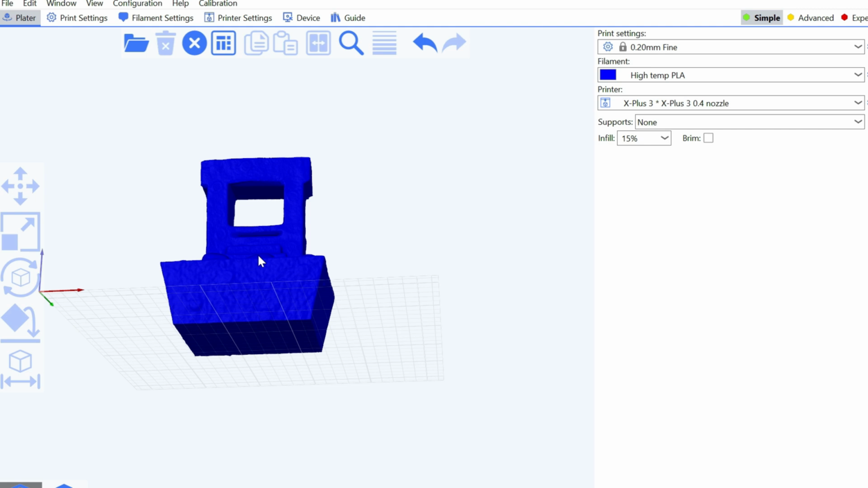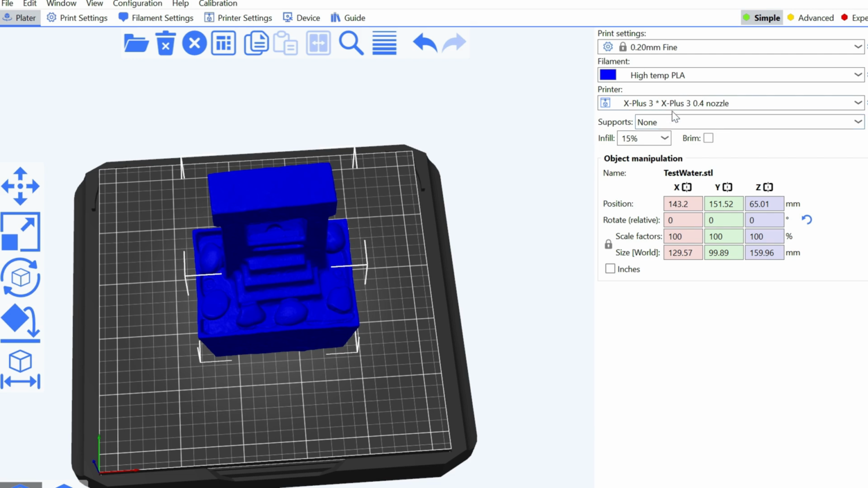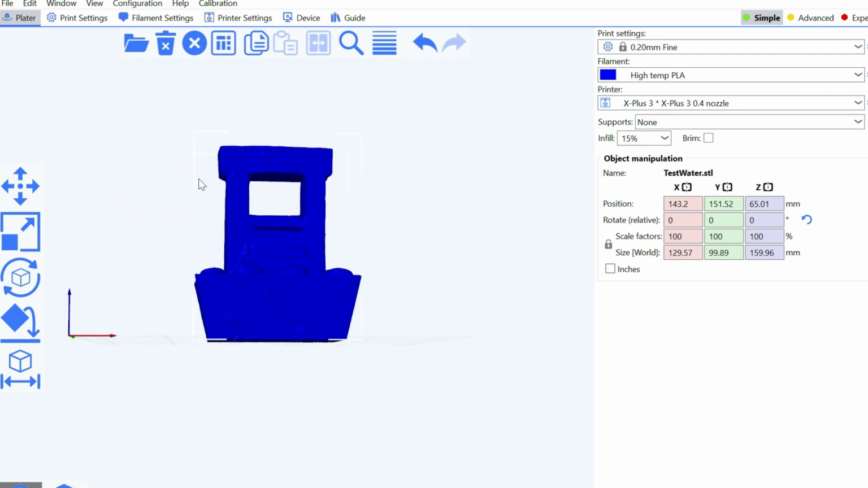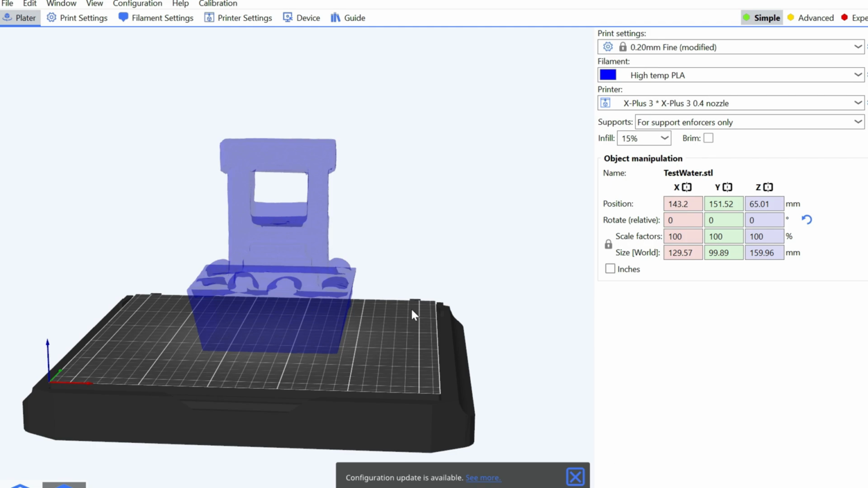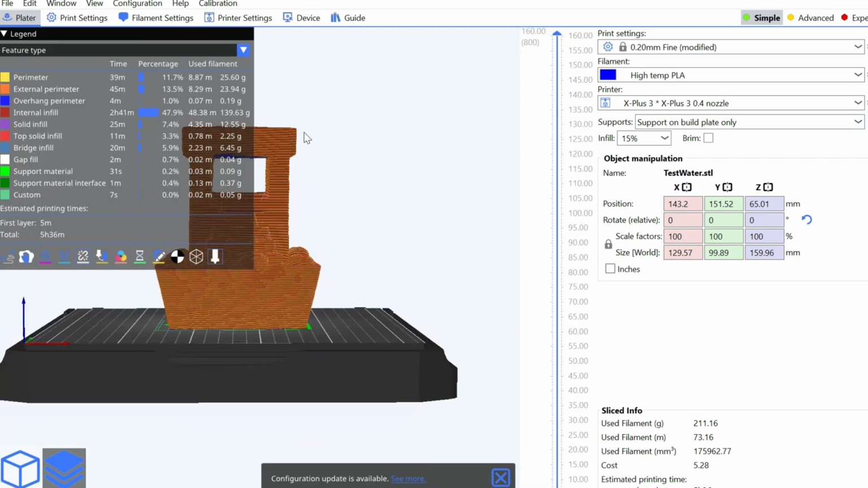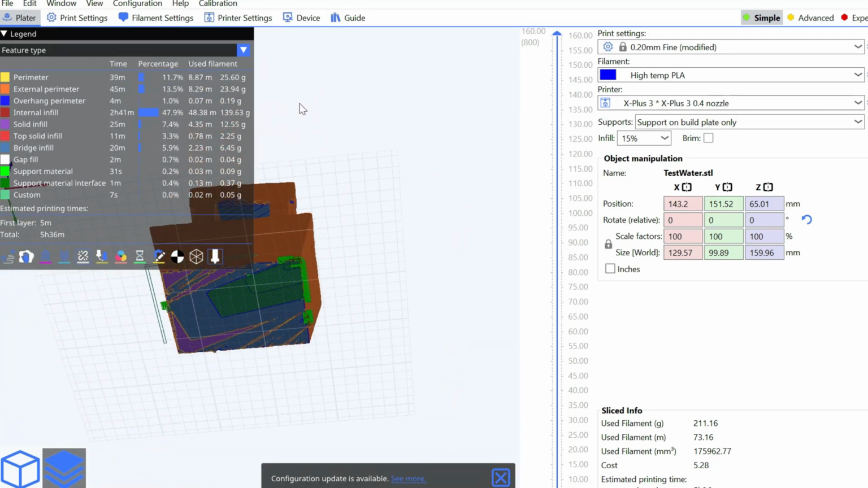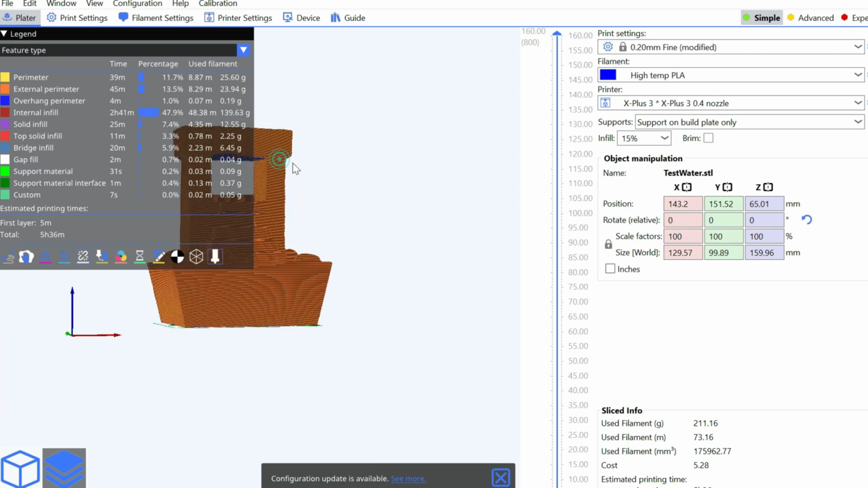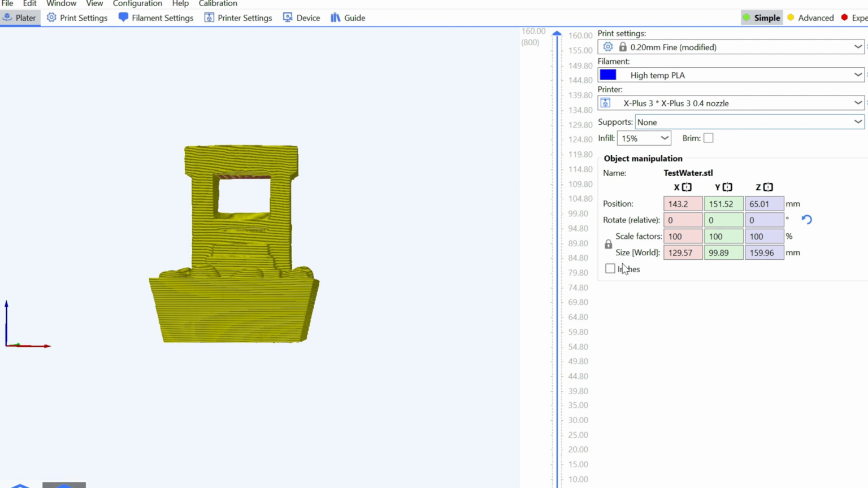Now I'm gonna go ahead and slice this. So I'm just using PLA. Let's do 15% infill, no supports. Actually, we might need supports for this. Let me see what this looks like. Actually, it's not even putting any supports in. So I'm just going to remove them entirely. I guess this overhang isn't large enough to worry about it. It's not that big. It's like a little over an inch, I think.